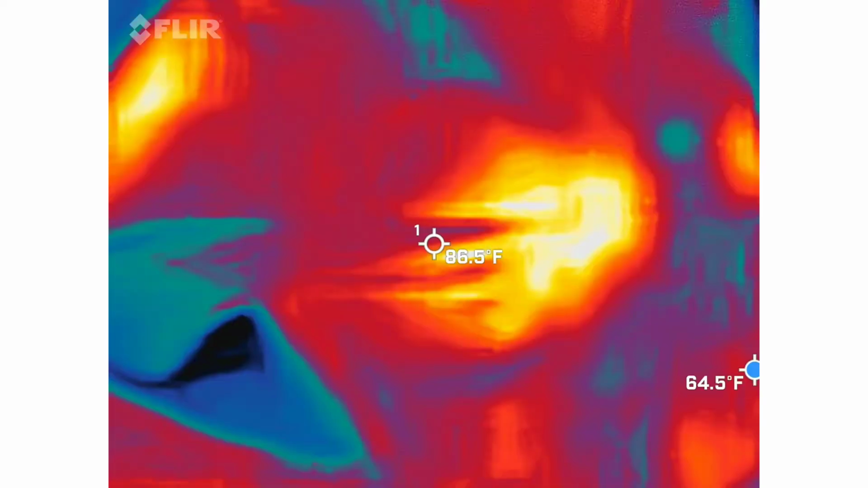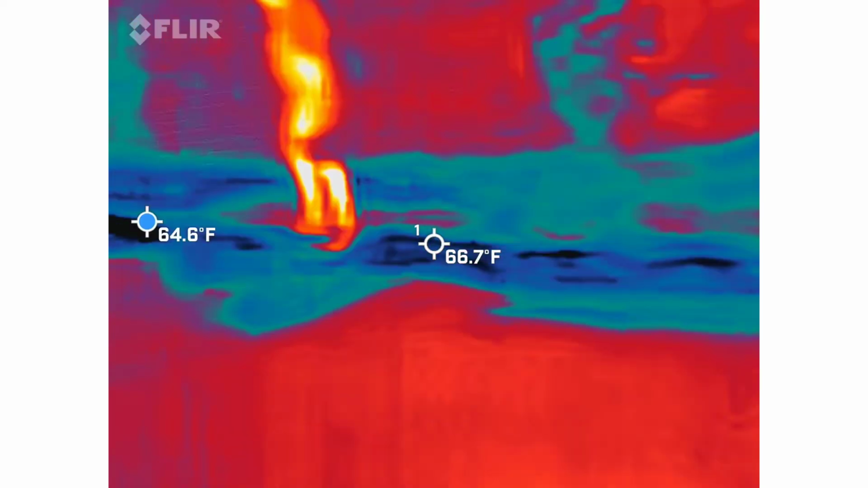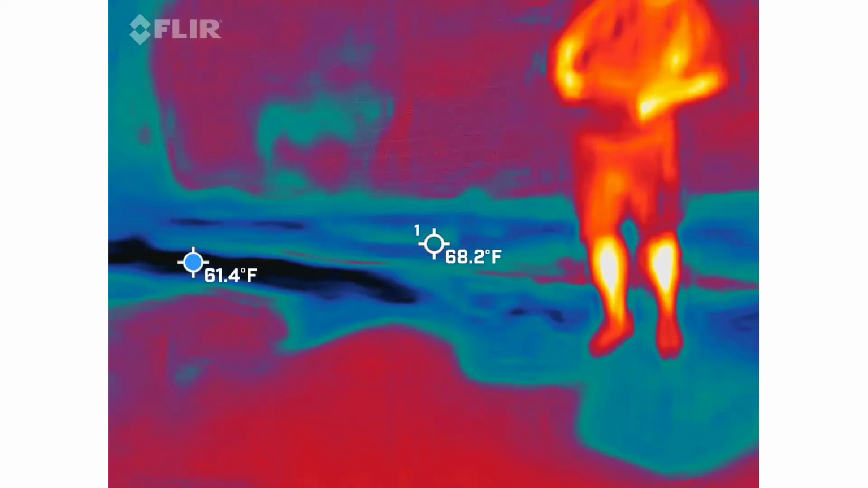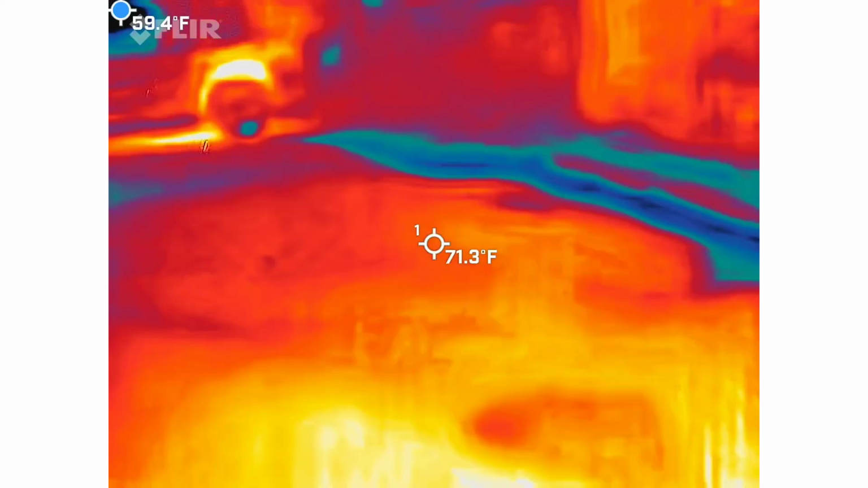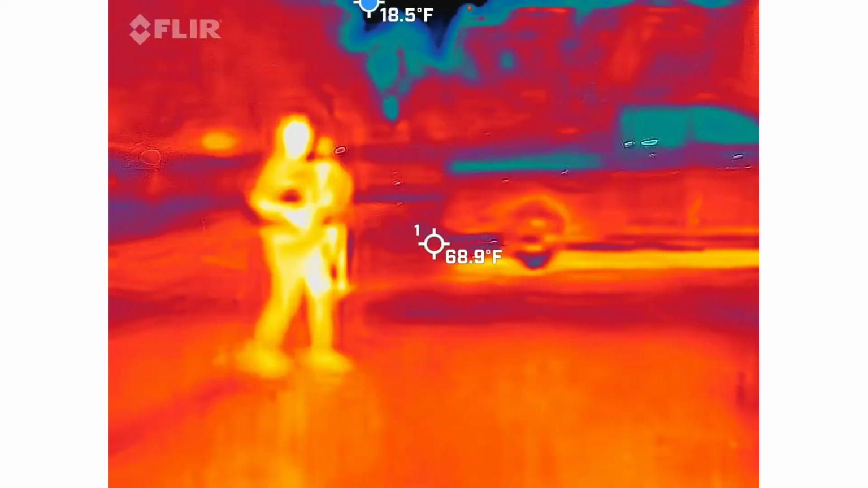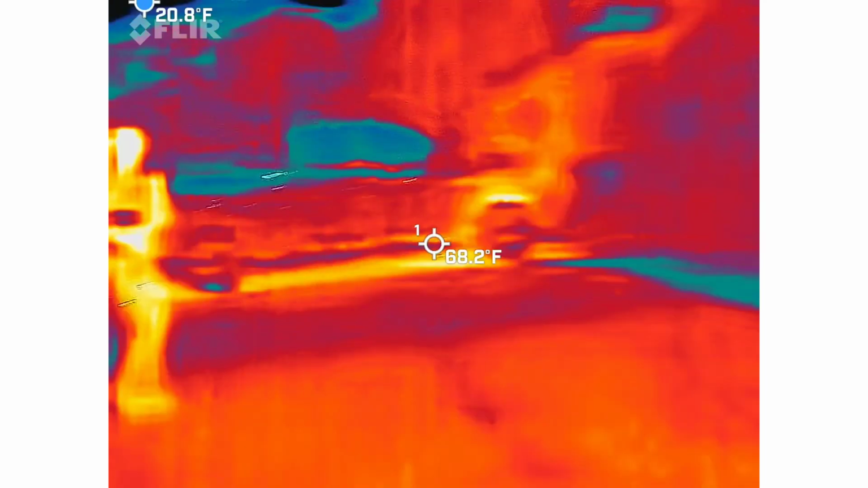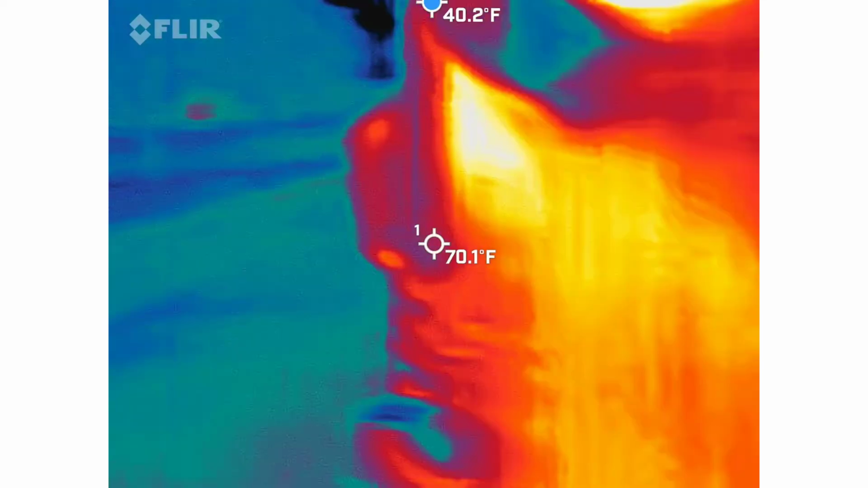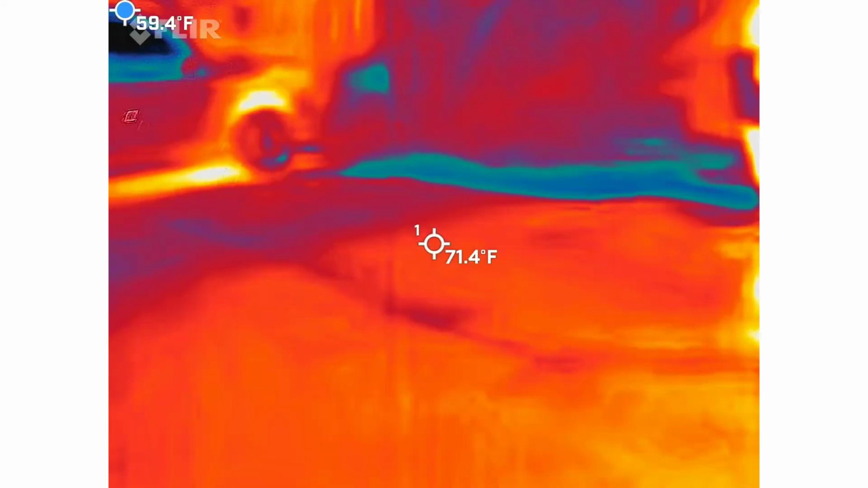It went down. Did it go down? Yeah. Really? Interesting. But it's going more down when I walk this way. It said no one's about. So that was a 2.9? 2.5. No one's about.